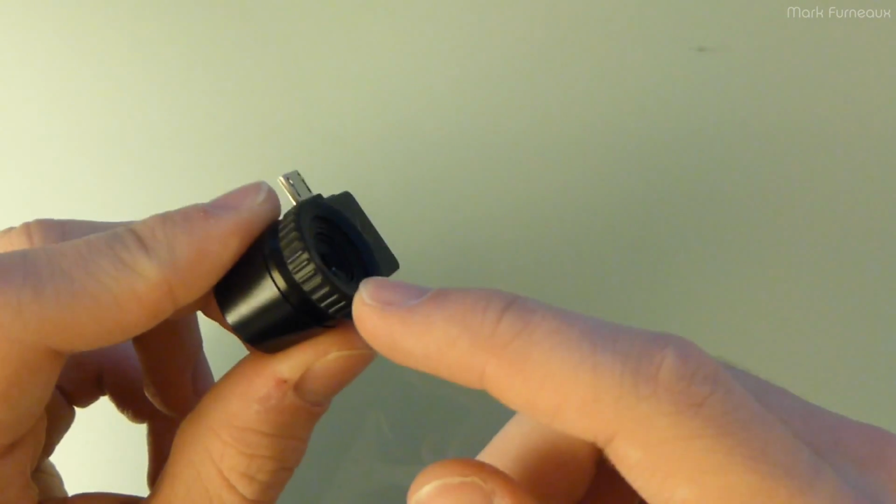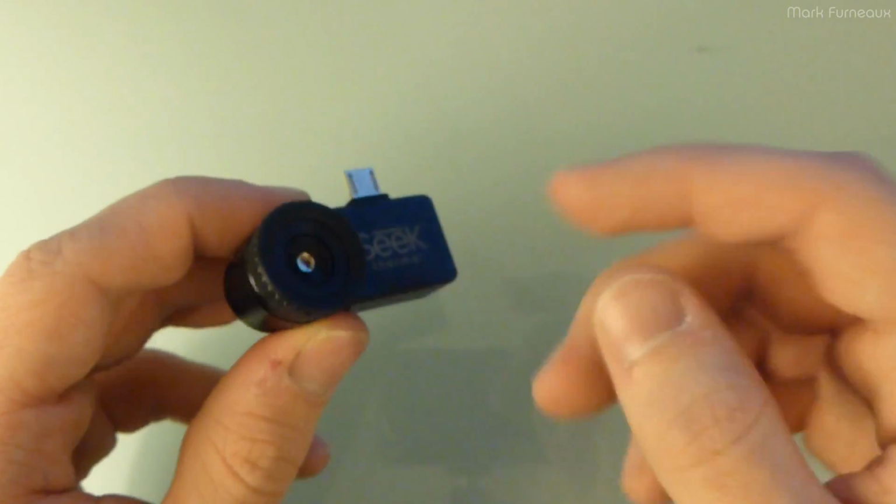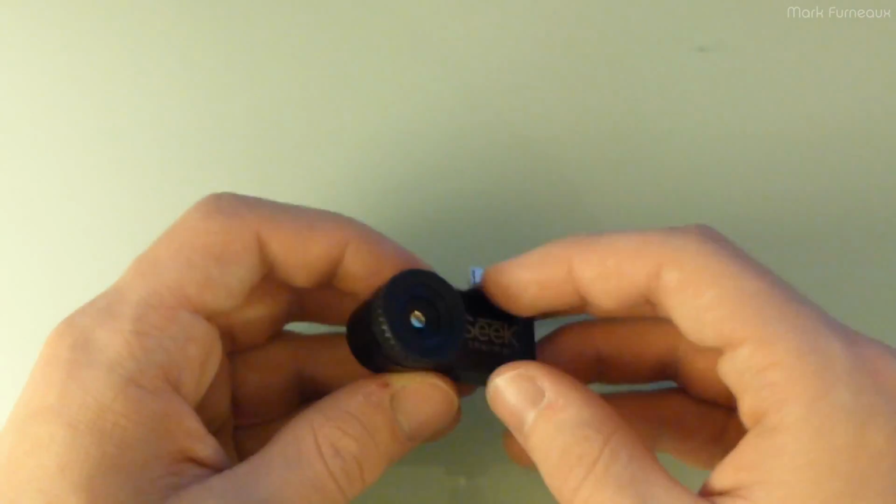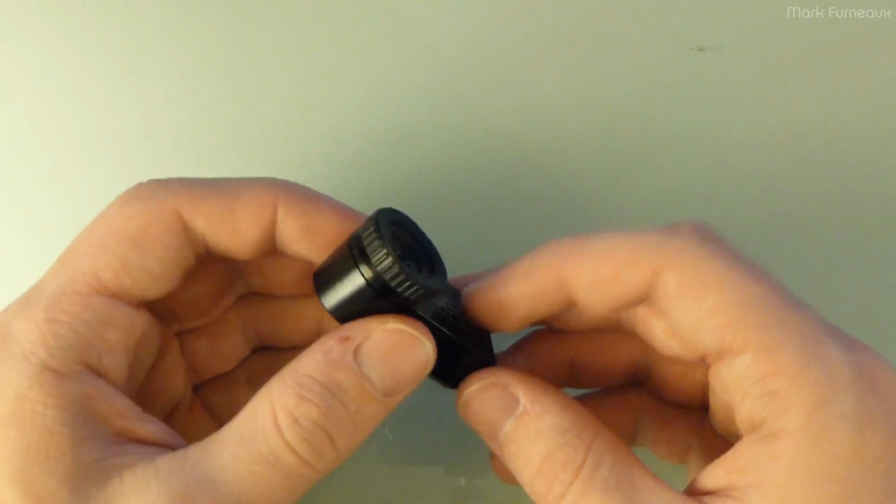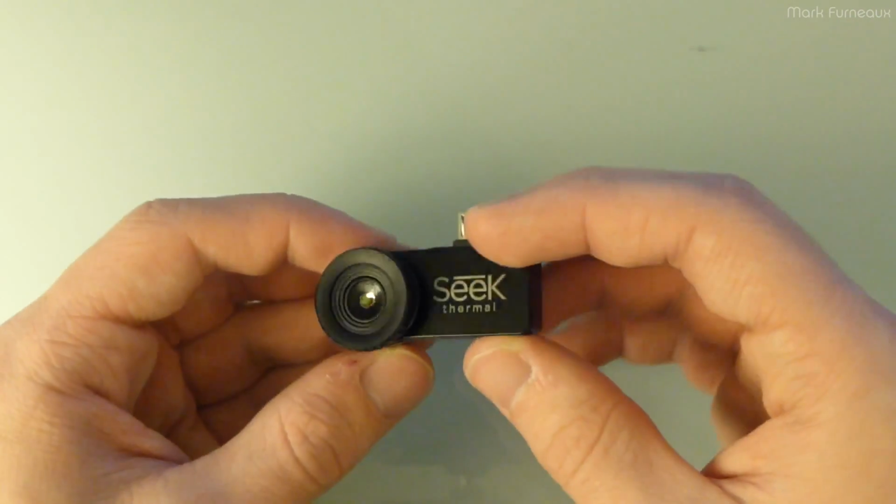I mean, this is a really great feature. I actually already bought a lens for this. I bought this, and then I bought a lens from China, because of the lead time, so I wanted to sort of give it a head start. So I actually ended up buying a lens that I don't need, and when it comes in, I'm not sure what I'm going to do with it.